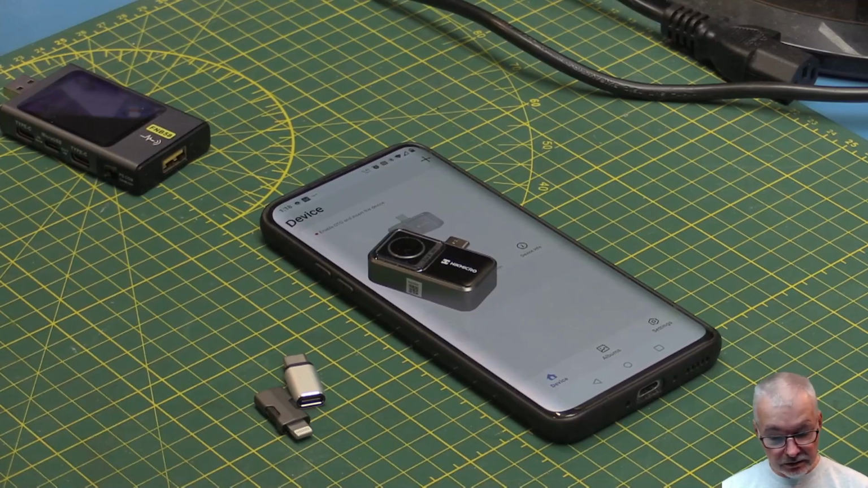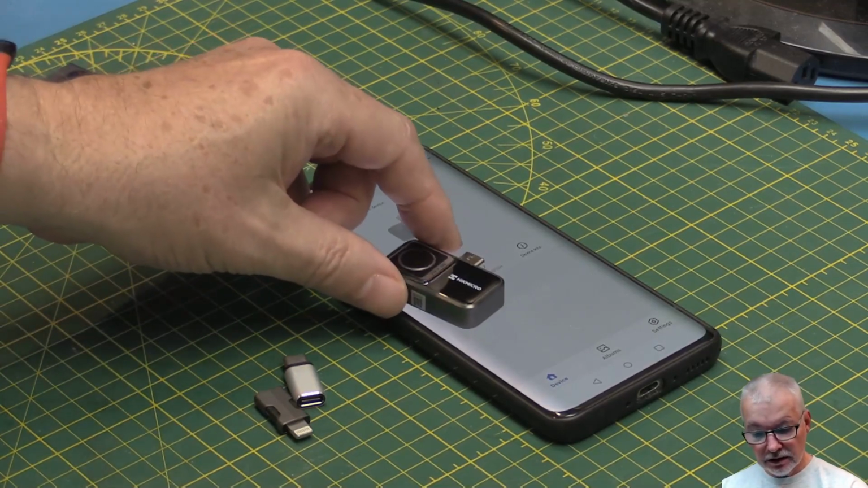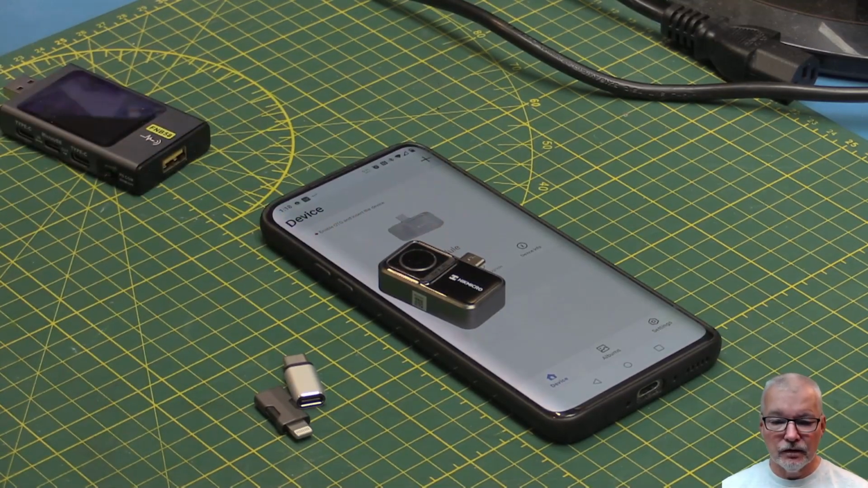So yeah, that's a rather useful and very handy feature to have, to be able to do it on the Windows machine. So what else is left to have a look at on this? Well, let's go to the website. It's sold primarily across Amazon and things like that. So we'll go to amazon.ca and have a look.